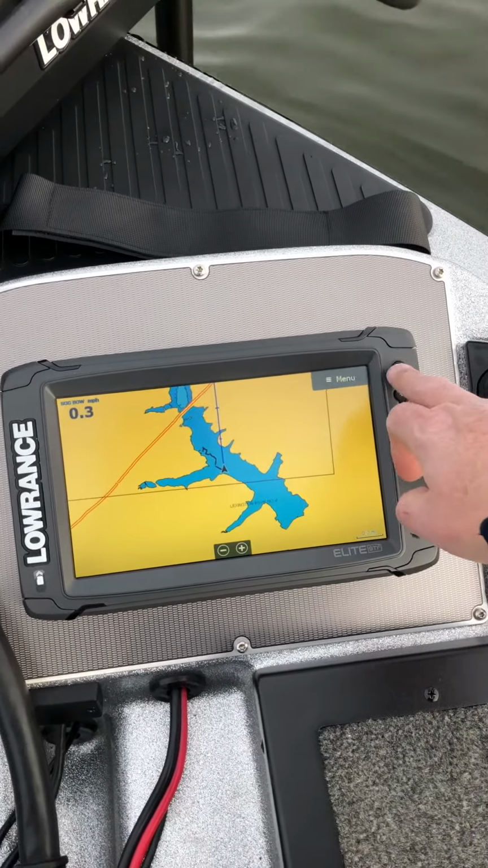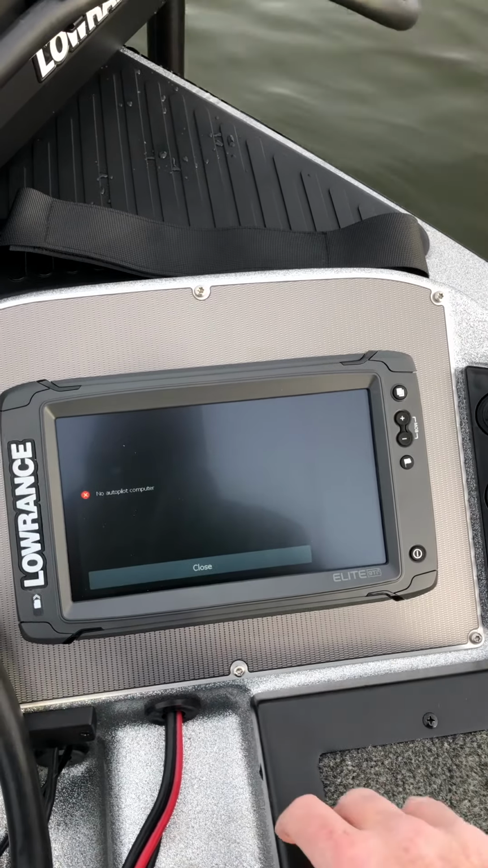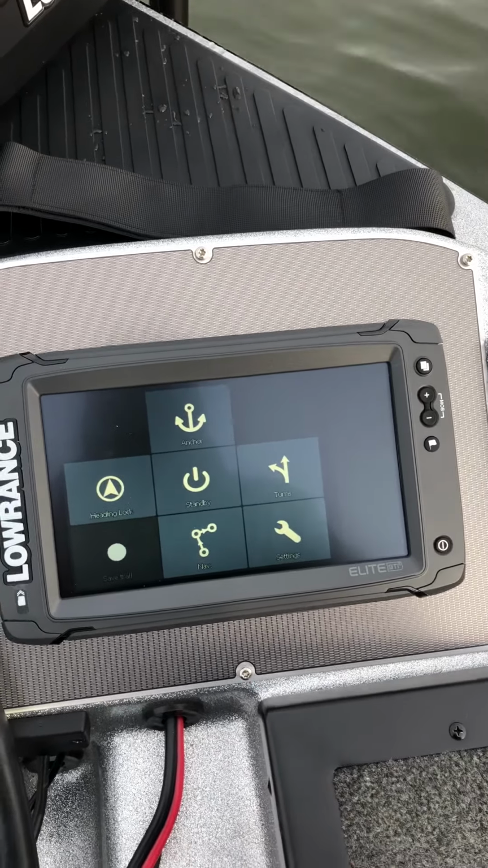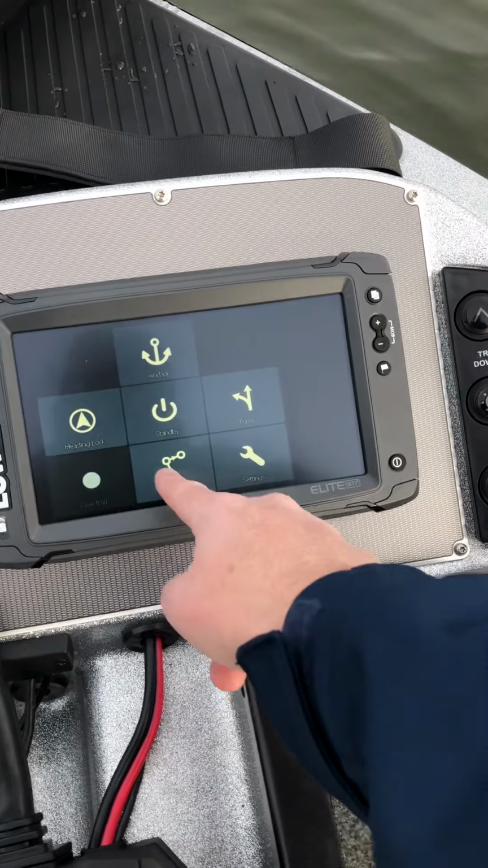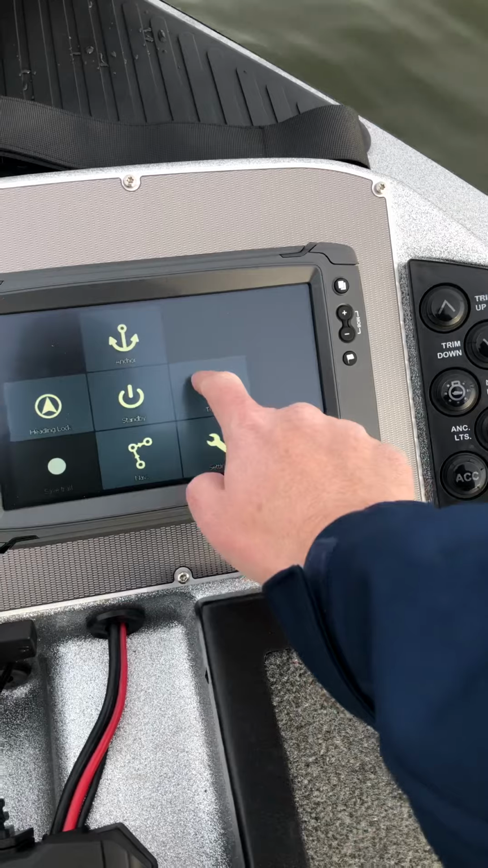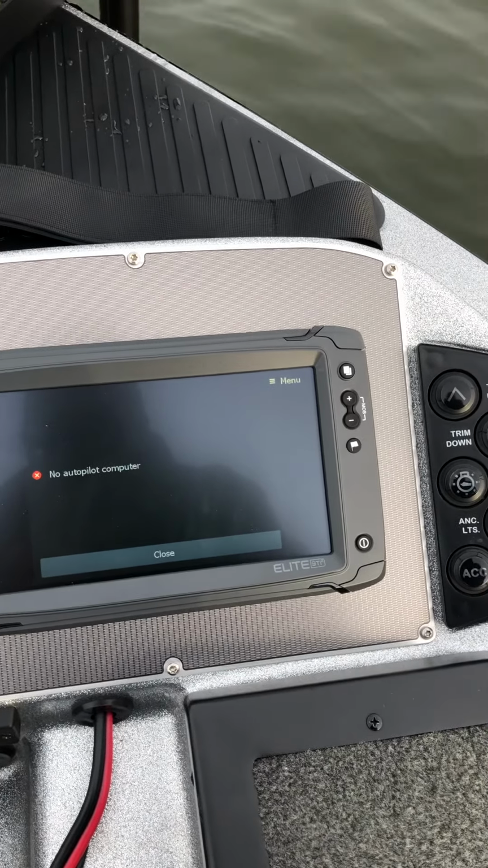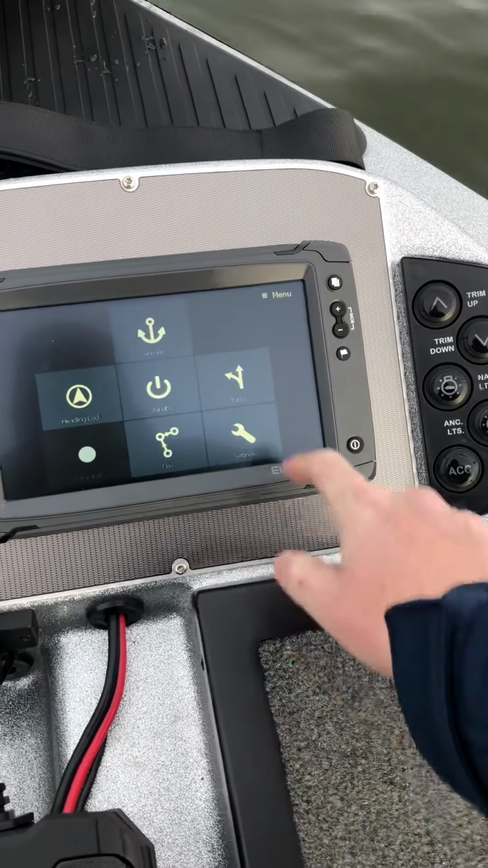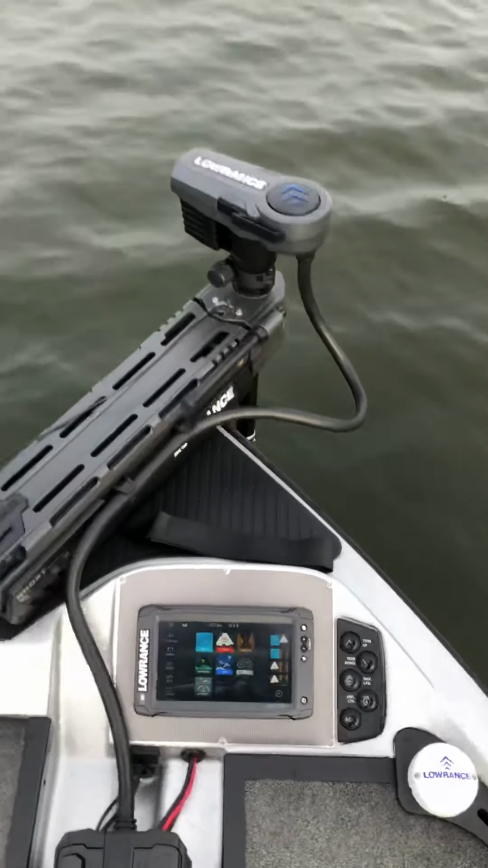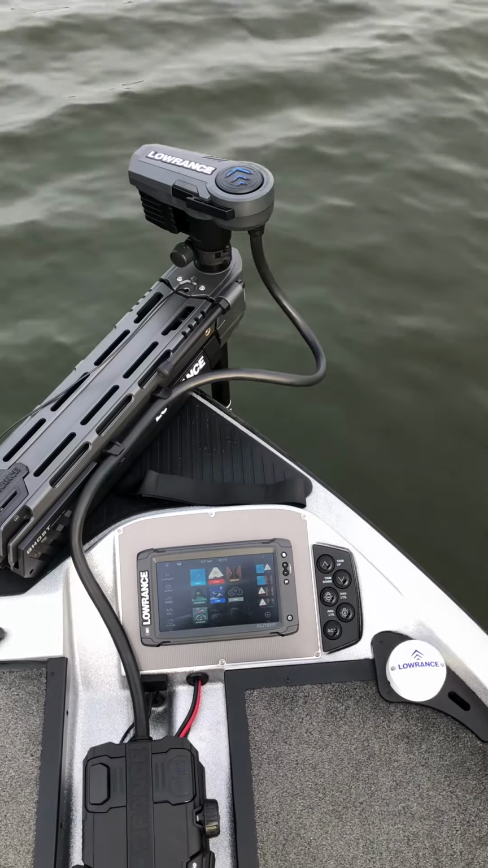So right now, if you want to steer, you hit pages, you hit autopilot. It says no autopilot computer. That's what the interface looks like. You can anchor, you can heading lock, set nav, settings, turns, put the thing in standby. You know, I should be able to hit this and steer left, right, but the software doesn't quite support it yet. So that's a little discouraging. You know, that's one of the main reasons I bought this thing. I'm on this trolling motor only lake a lot, and you know, to be able to steer from the unit.